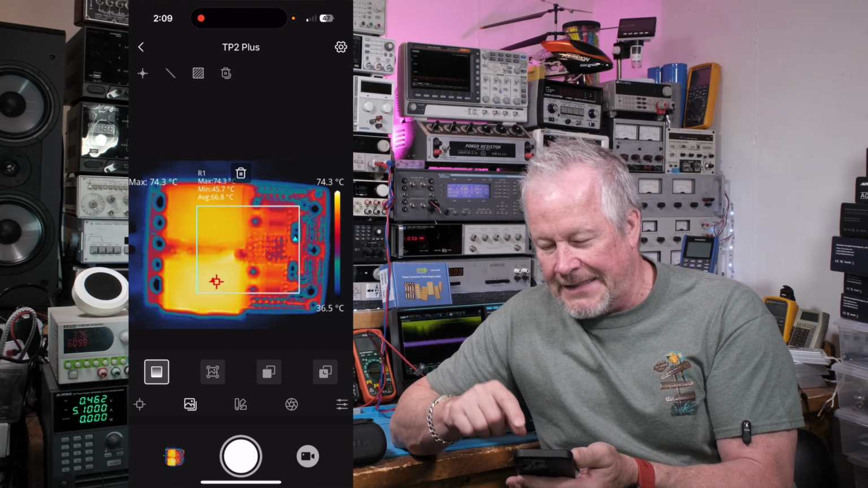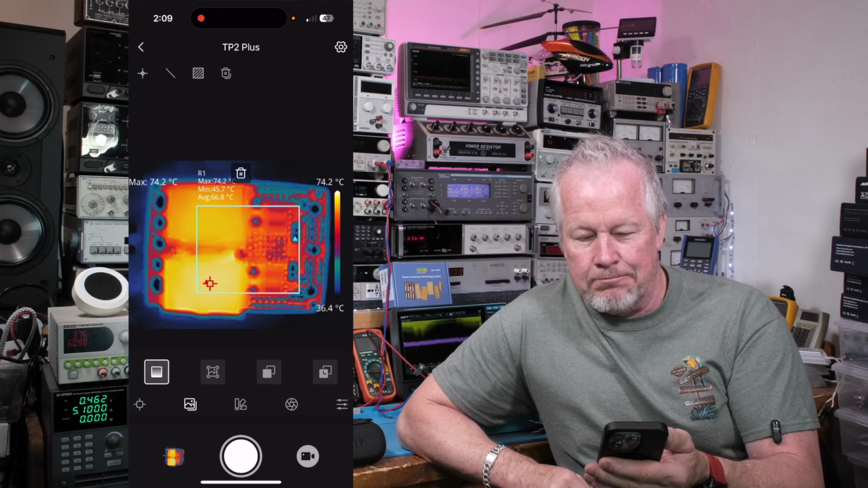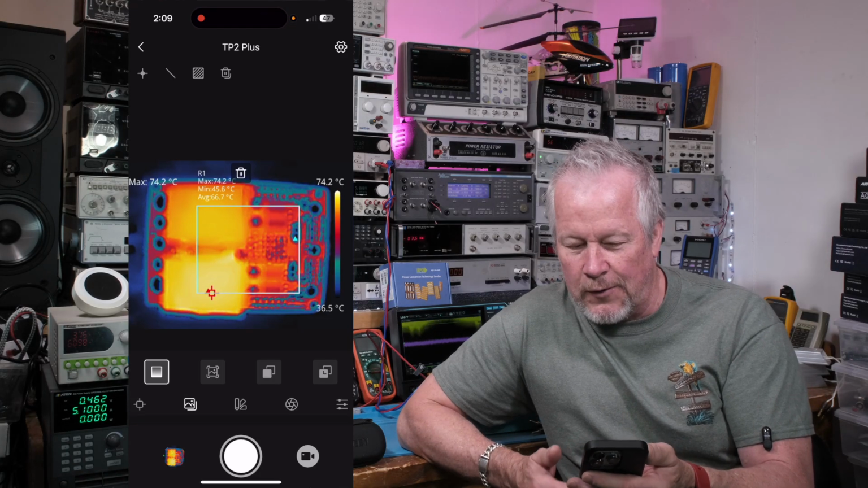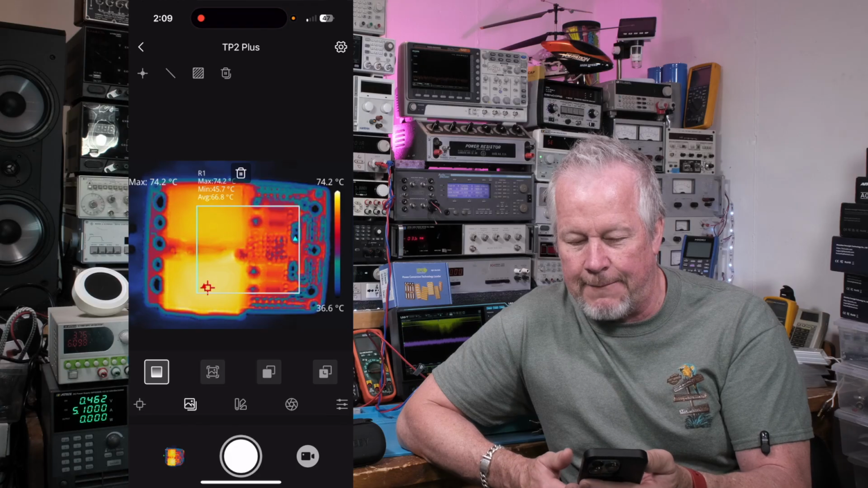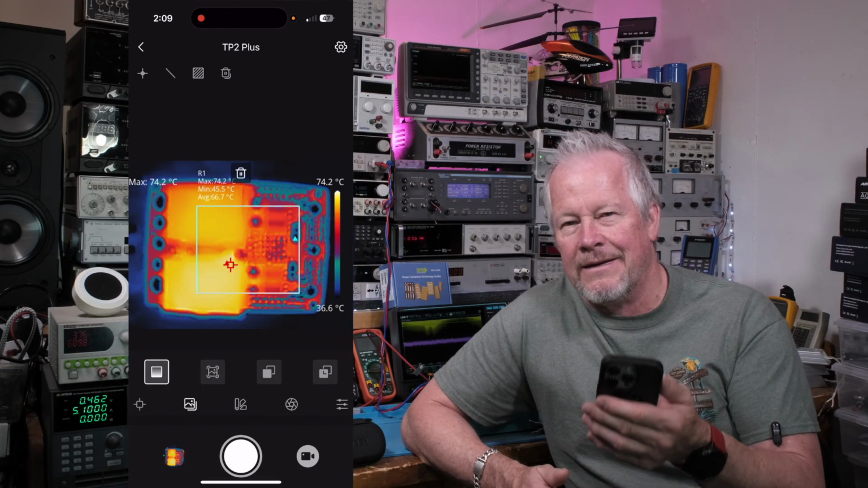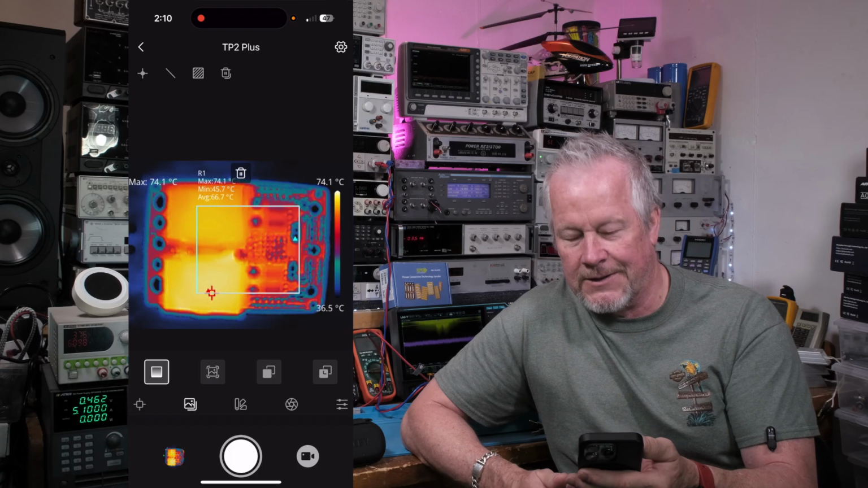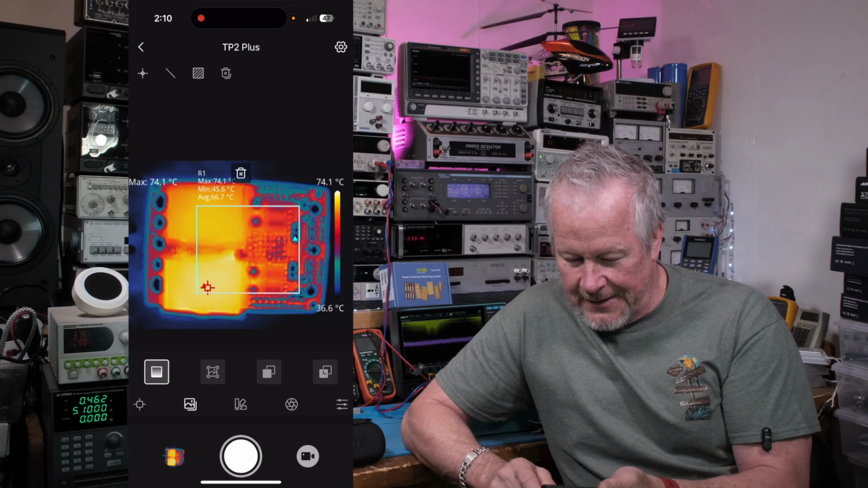And then I see a bunch of little dots and stuff in between them. Those are a bunch of small components, I guess. They could be vias. The focus isn't good enough on this camera. I don't have that macro lens like I did on that Thermal Master camera. But this is still excellent, right? This is amazing.